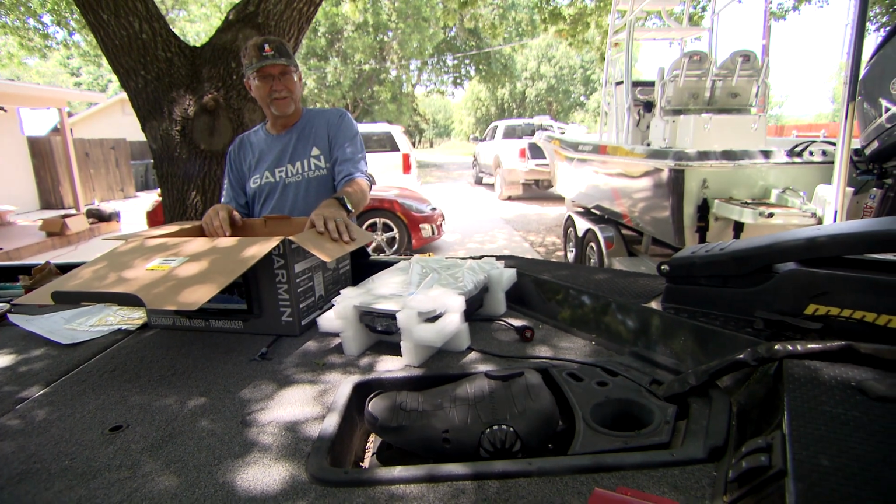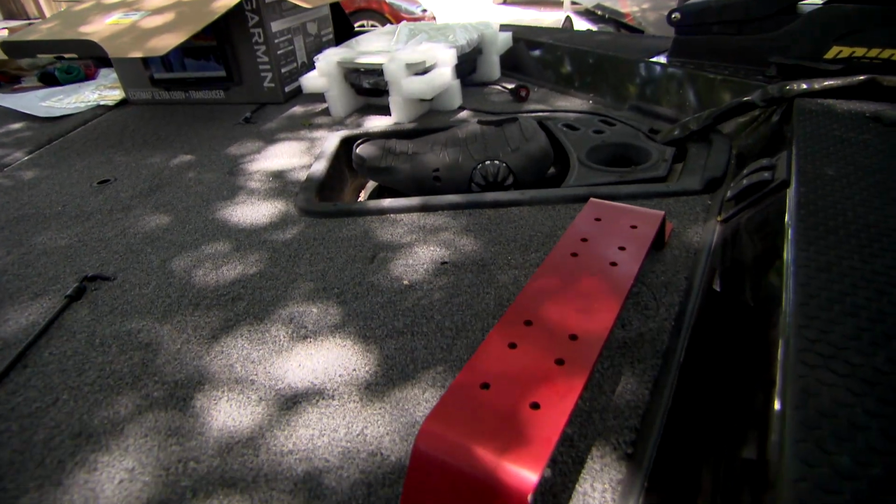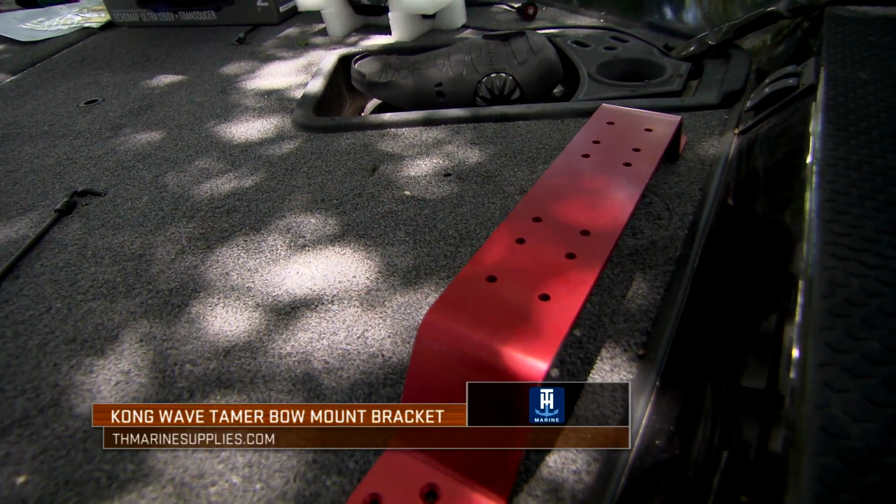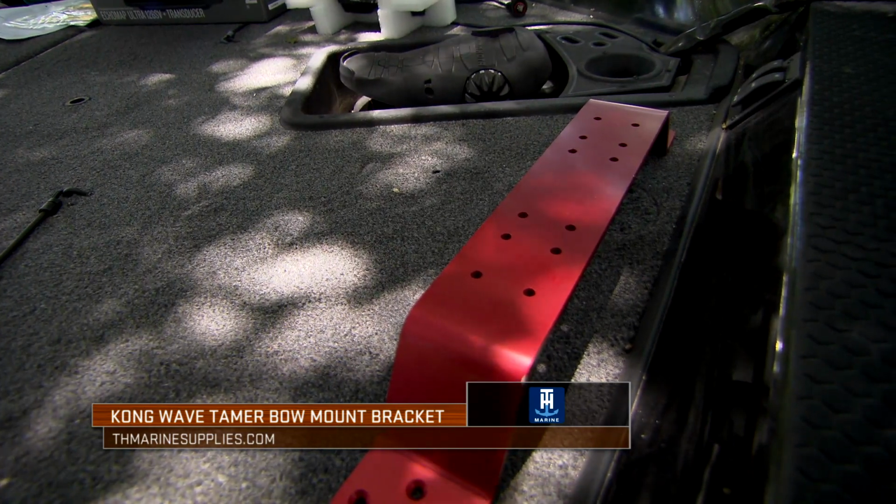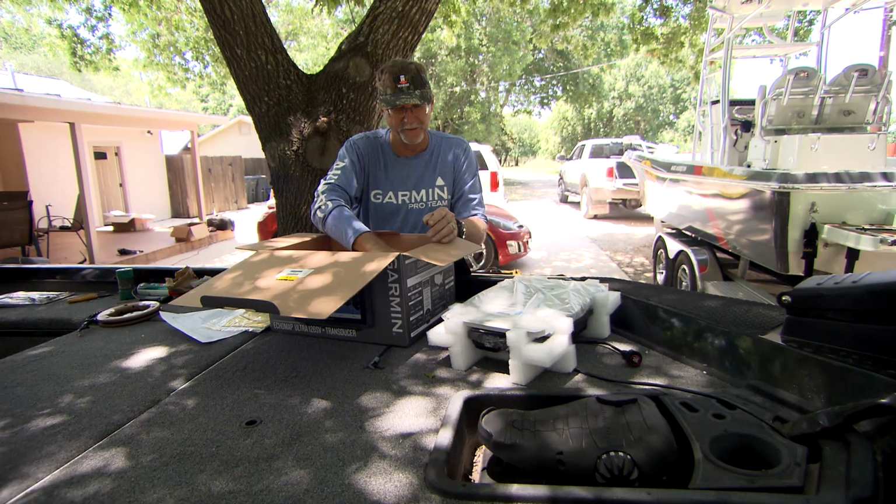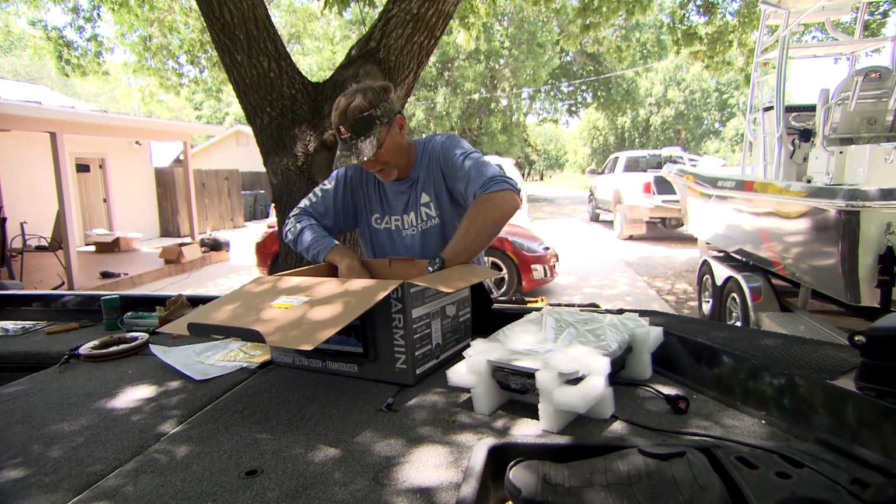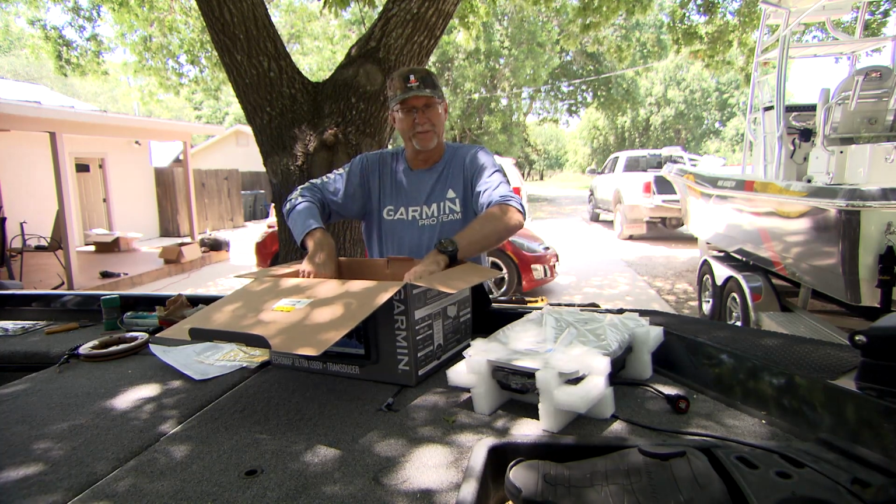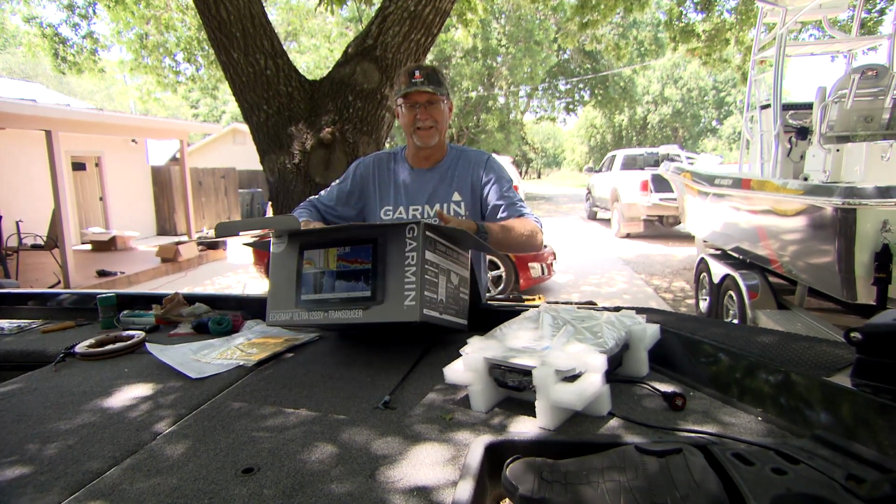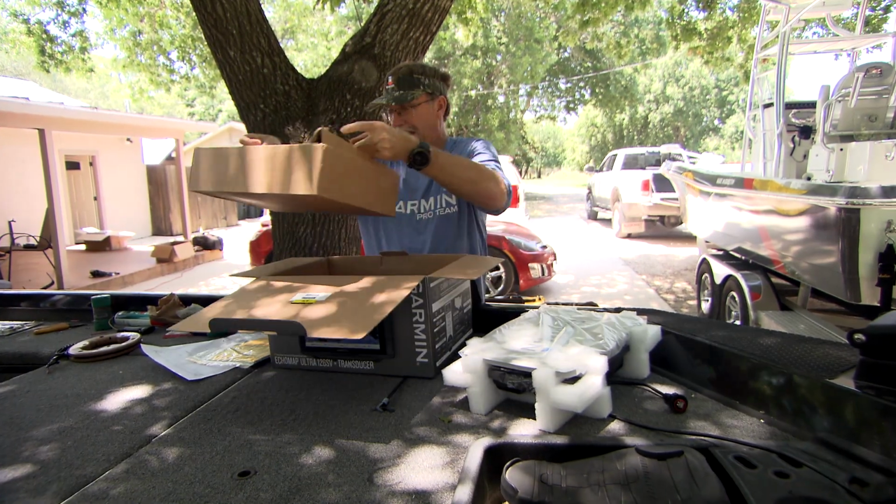We're going to mount this on an aftermarket TH Marine mount right here that basically will elevate it. It's going to allow it to handle any type of rough conditions that we're going to deal with. And you notice all the pre-cut holes there. You can use that same mount for a lot of different units out there. This is, like I said, one of the easiest units in the Garmin lineup to be able to use. It won't take us any time to get this mounted. And then we're actually going to additionally put LiveScope on there.